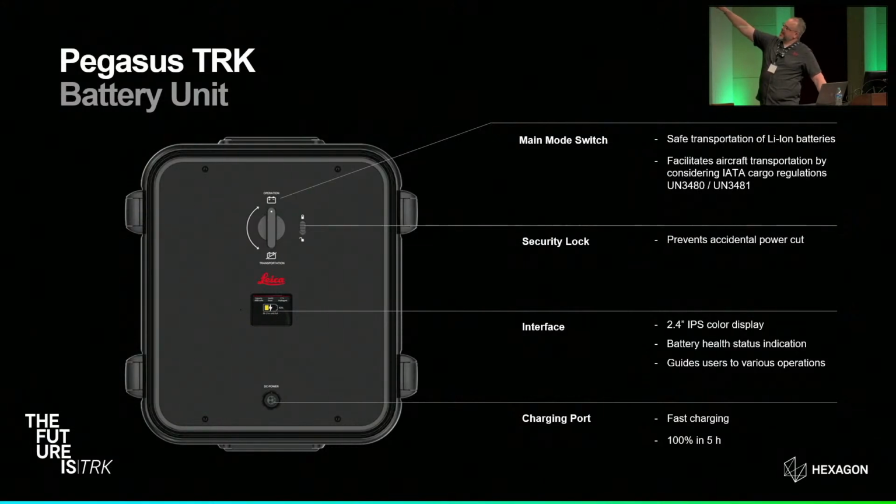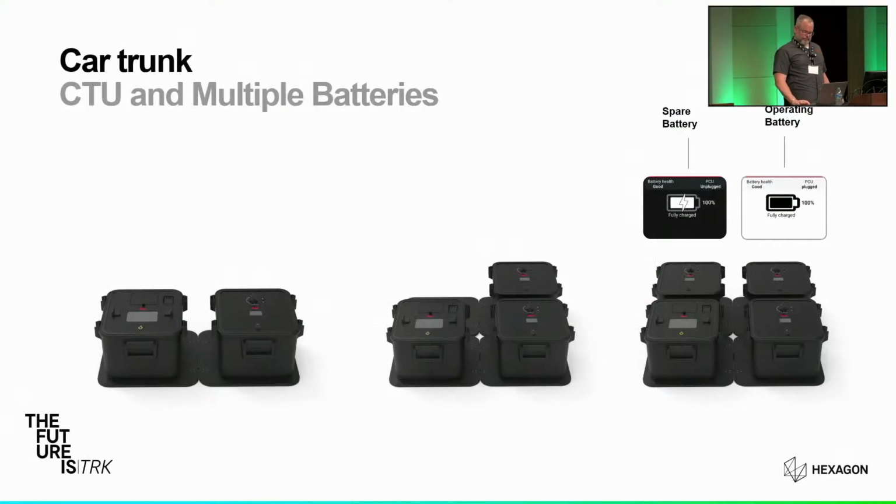In addition to the battery being disabled for shipping, we also integrated a new security lock that stops that from being changed. So we can't have any accidental power off during a collection or an accidental power on during shipment. It also has an LCD screen that gives you a battery indicator as well. So just a few images here on different configurations. On the left, you have the controller unit and the battery pack. Then you have 2 batteries, and then we have up to 3 batteries working together, which would give you nearly 24 hours of collection time.